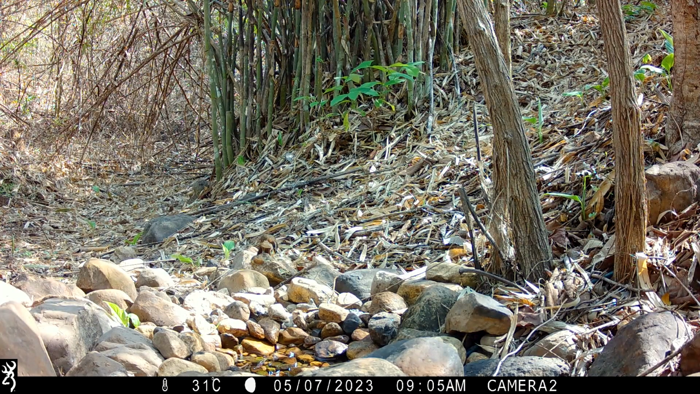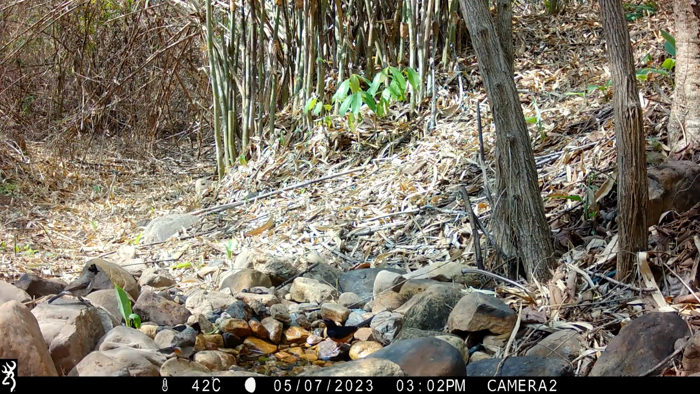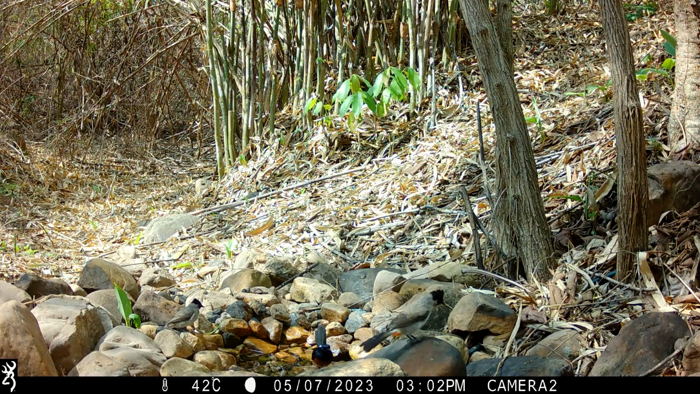And then my favorite bird of all that we've captured here, absolutely gorgeous white-browed scimitar babbler. Really thrilled about this. That was a visit in the morning, but there will be another one to come. Yes, great to see this data of the time on the bottom of the camera.